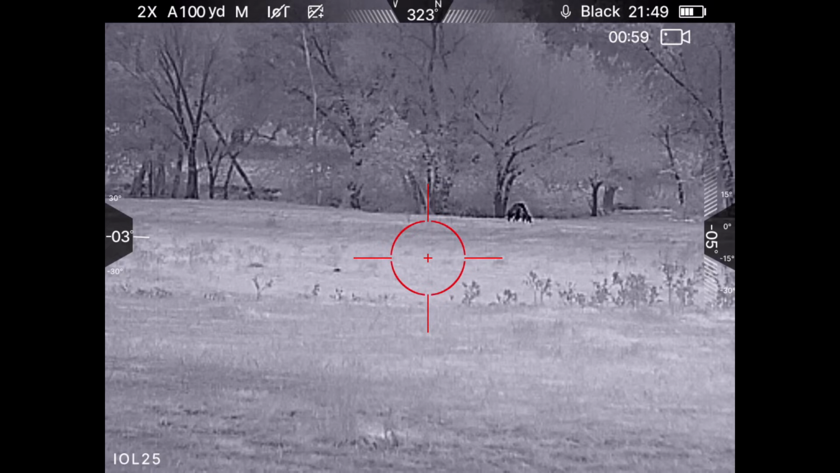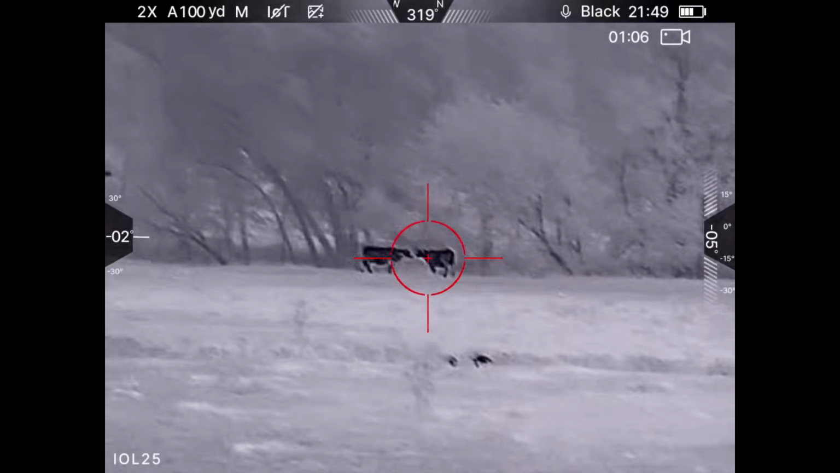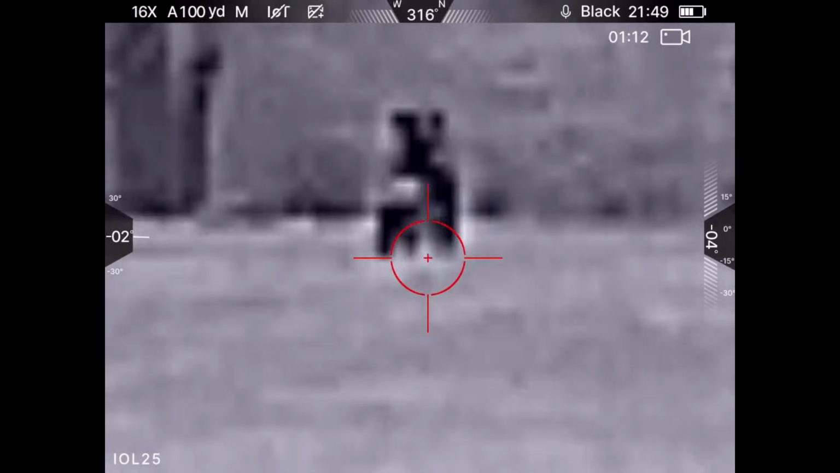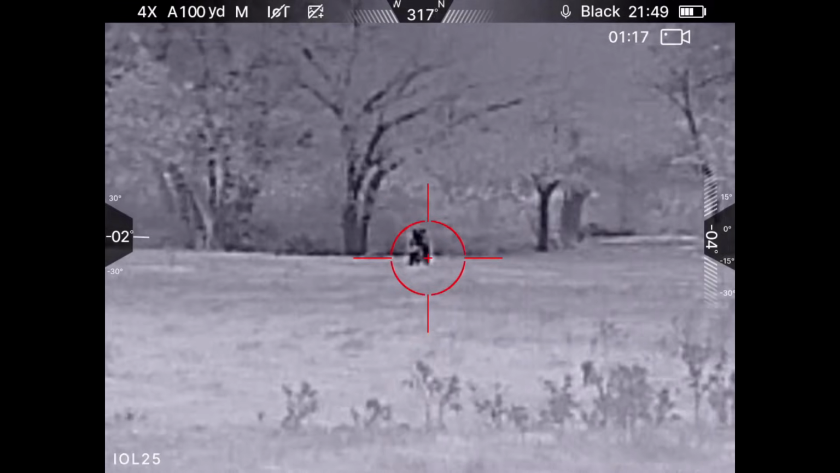And yes, for those of you paying close attention, those are two hogs there in the background, and they are doing the naughty. So they are my best targets, and great targets they are. I'm going to start with the female.